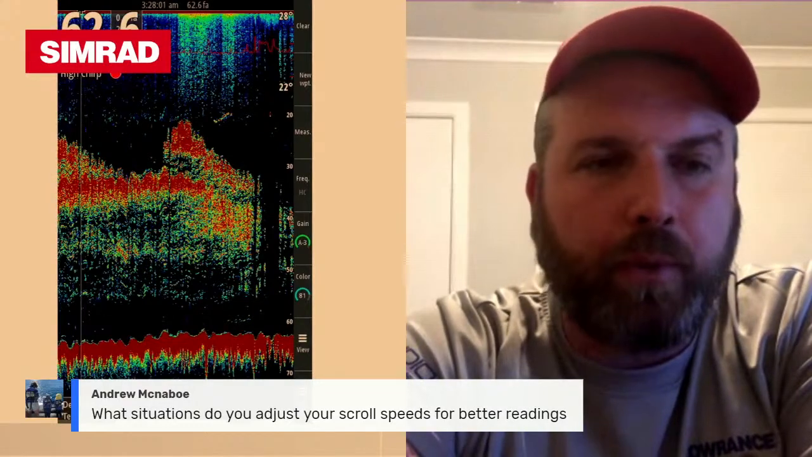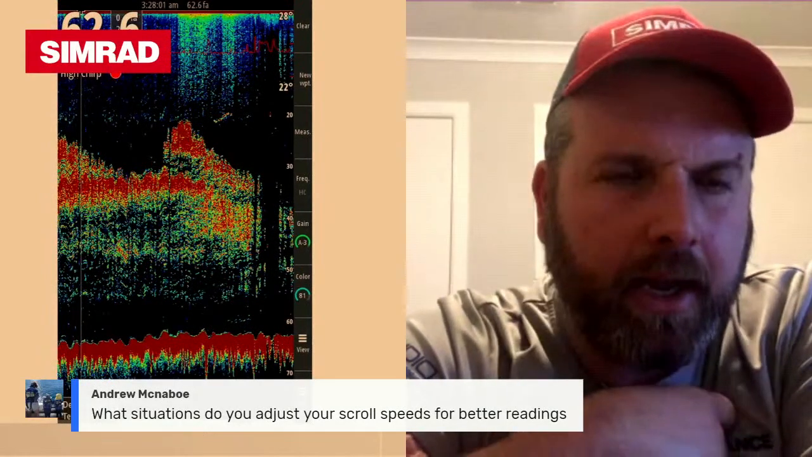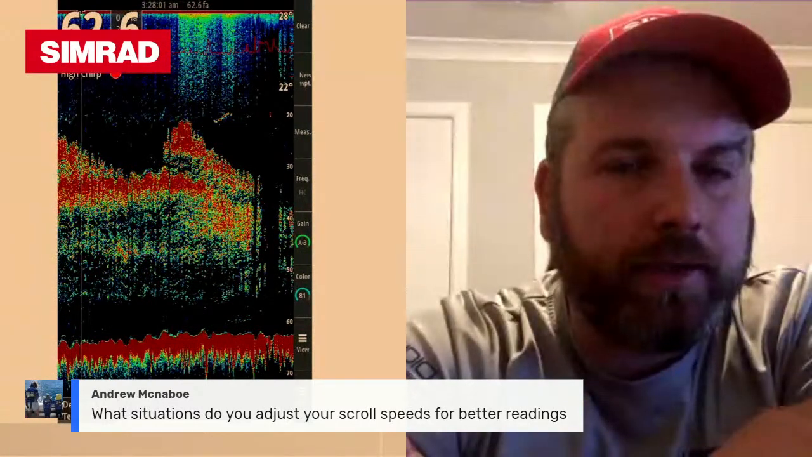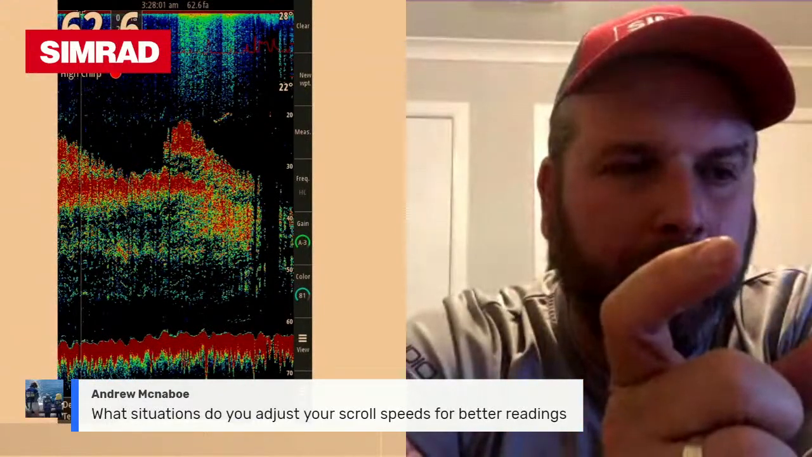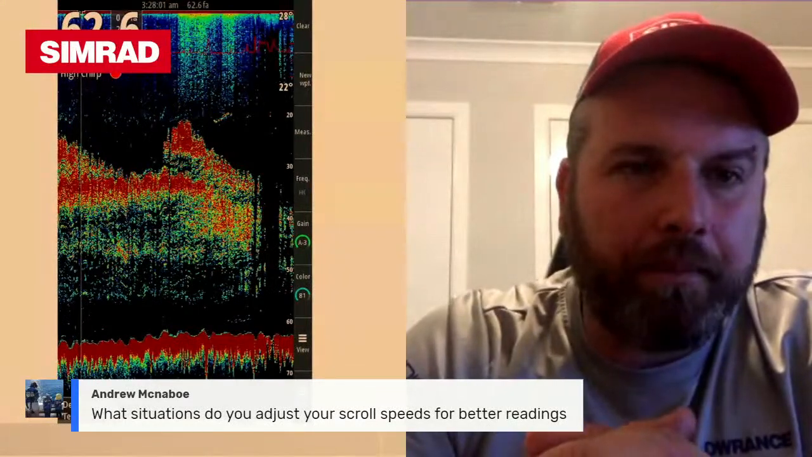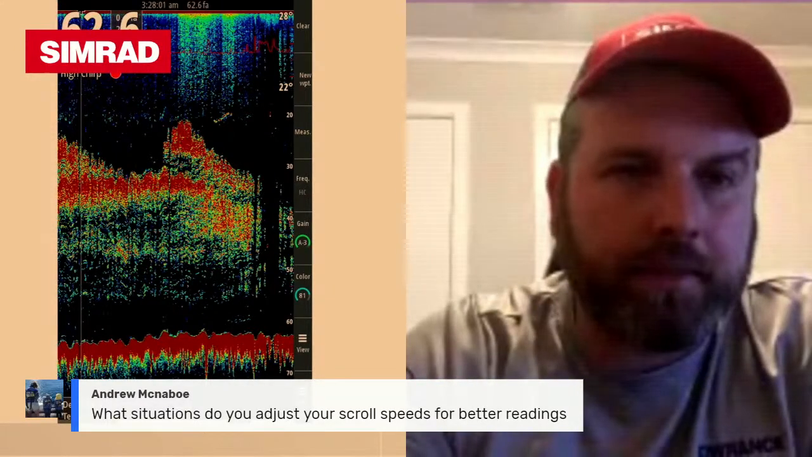I tend to avoid adjusting scroll speeds, certainly for myself, but in deep water, and I'm talking 400, 500, even 600 meters of water, when you're drifting, you can adjust your scroll speed so that instead of giving you long squiggly lines, it will paint a shorter picture, a bit more like an arch for fish. But generally, I don't tend to adjust my scroll speed. I just leave them at max. Let the information come to me live and as much detail as possible.